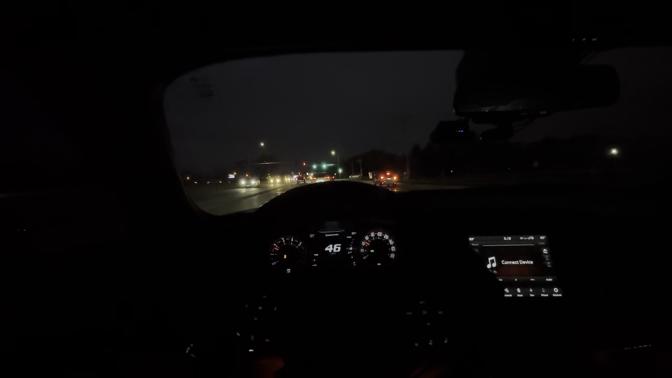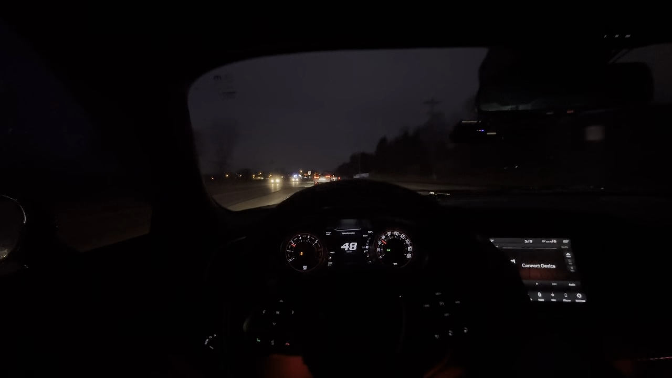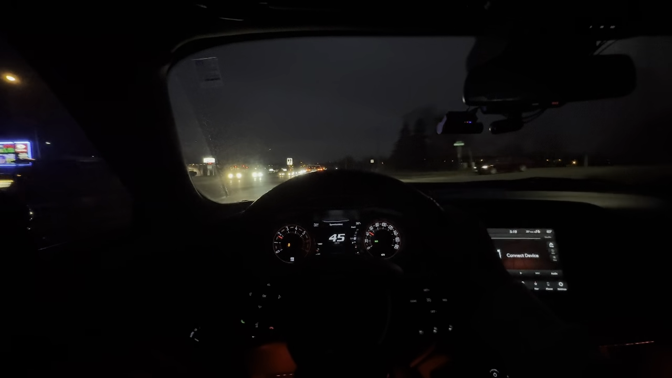But I'm gonna try to roll down the window, see if you guys can hear it. No red lights. That's good, but it's bad because I'm trying to show you guys something. And excuse the shakiness of the camera. I don't have the proper gear for this. Actually, I need to get something, actually. Oh, there we go.